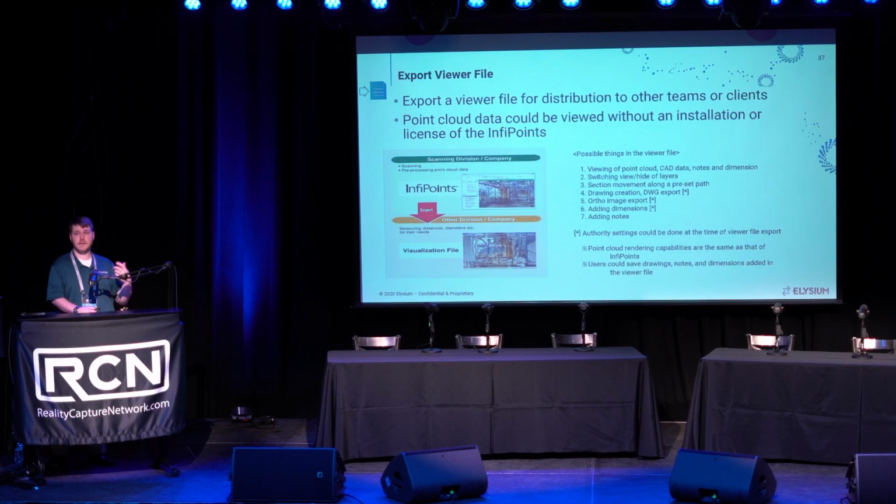Up next, exporting a viewer file. So again, an easy way of consuming the data, but also sharing that with project collaborators. The viewer file gives users the capability to generate a method that can go to any Windows machine. So it's going to specifically be laptops and desktops in this particular case, and be able to view any of the information that would have been captured in the primary InfoPoints project.